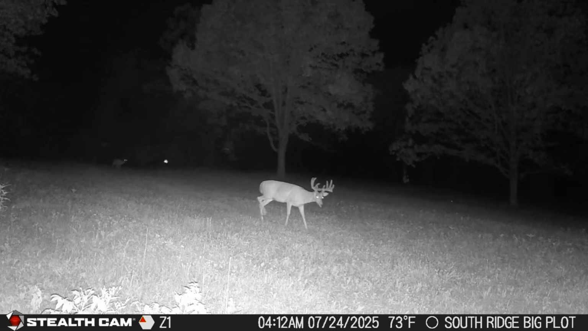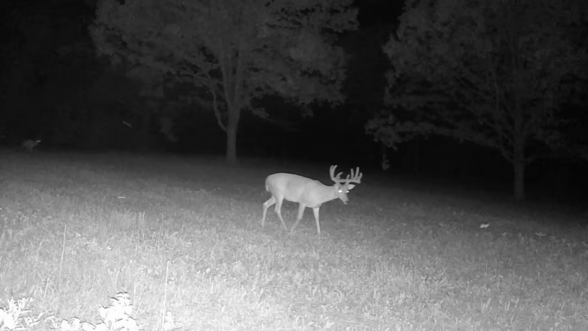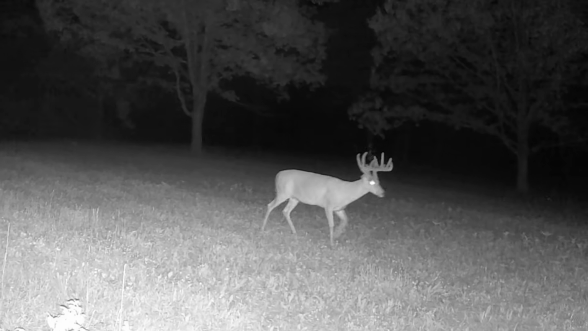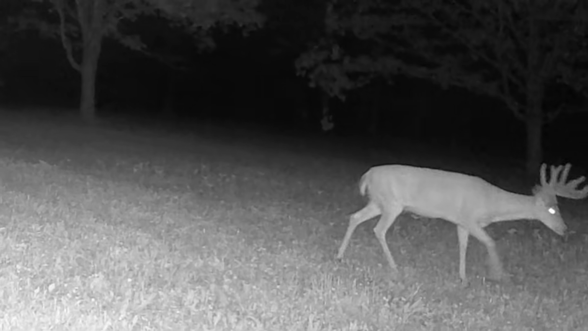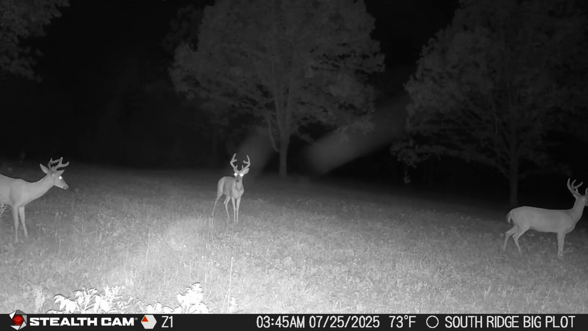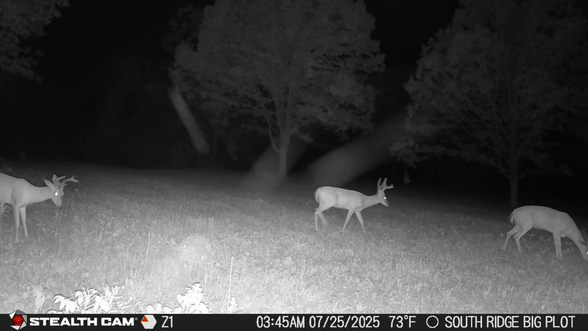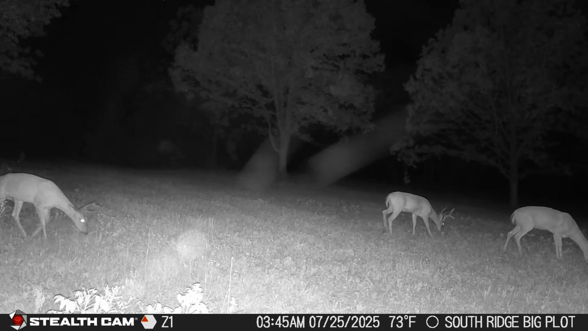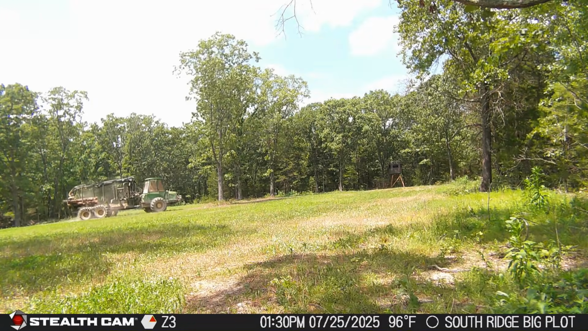Let's get into it. All right, this first plot is one of my new plots. This is a 10-point. He is a stud and I recognize him from last year. As soon as I seen him, I recognized him. He loves this clover and chicory plot, as do all these other bucks. Look at that one on the right. I don't think that's him. I think it's another 10-point. I'm not 100%.